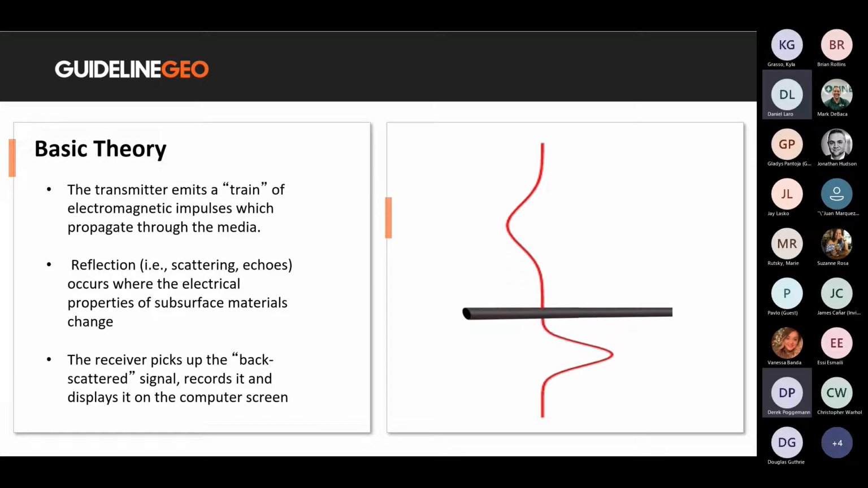If we look at the animation on the right, we can see a simulated radar wave traveling through the ground. Once this energy contacts a pipe, some of it is diverted back up to the receiver antenna and is recorded, while what's left may continue traveling downwards.